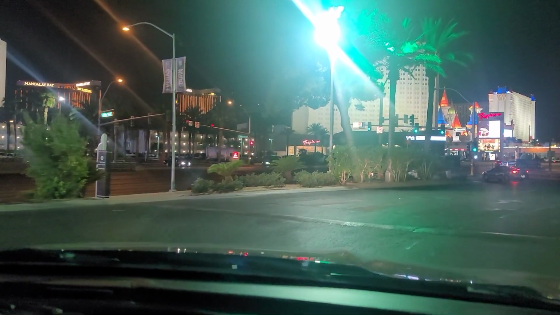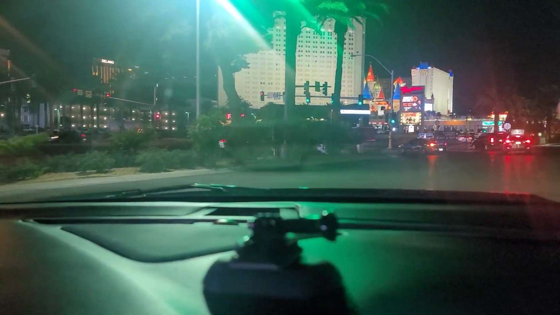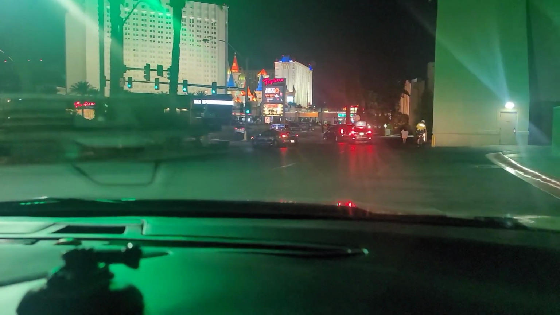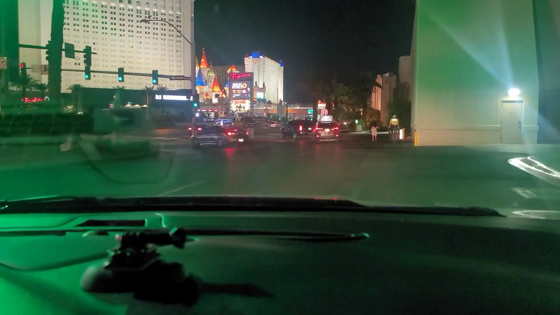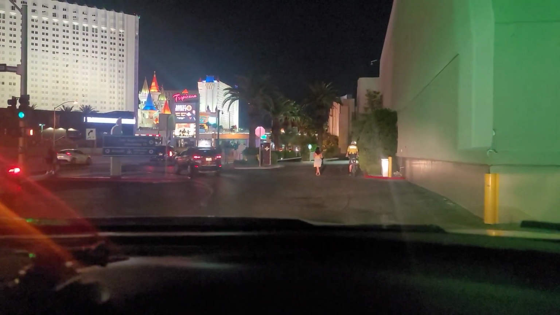One thing too, when you come into MGM, be real careful because they have a lot of high speed bumps. Oh, yeah. So even if your car is at the regular height, you got to go super slow over those bumps. I'm warning you on that one.